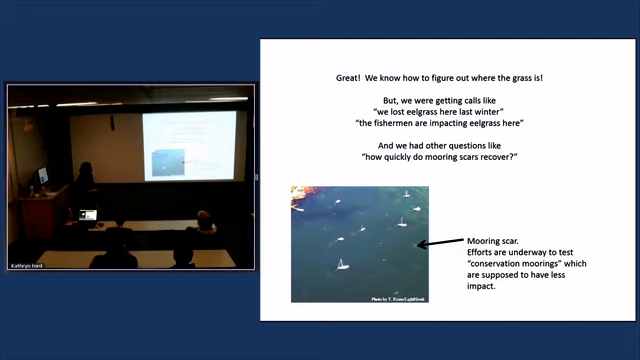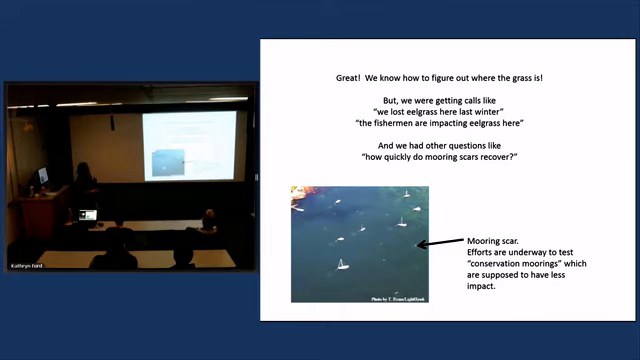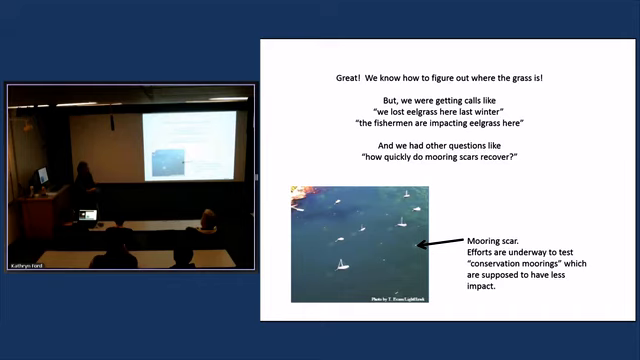Lately, a lot of people have been excited about conservation moorings, which is instead of a chain, you're using a flexible rode. And so the theory goes, there's no scour on the seafloor. So we've been testing these conservation moorings to see if eelgrass can actually grow around them. And so we were wondering, how can you actually measure the scar? And can you measure how quickly it fills in? These scars are about 3 to 6 feet in diameter, so they're pretty small.